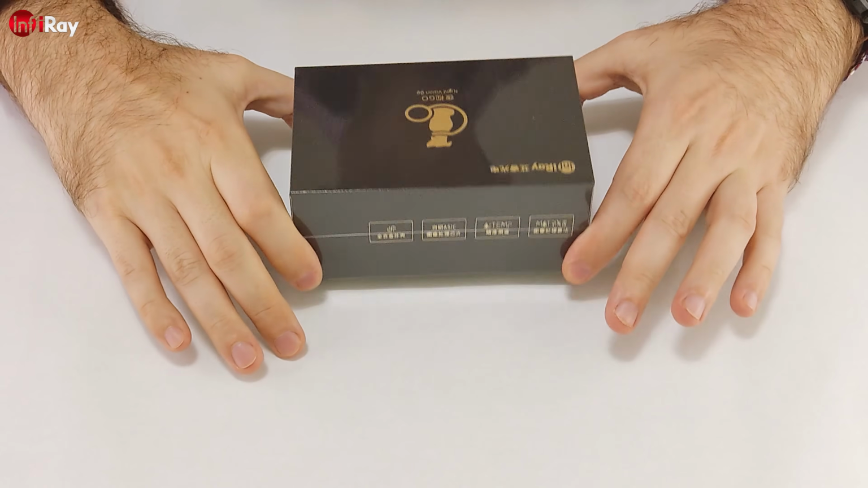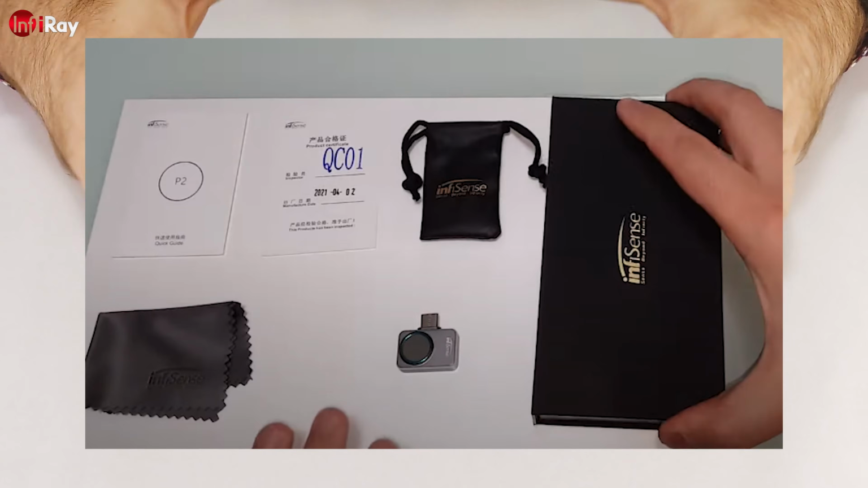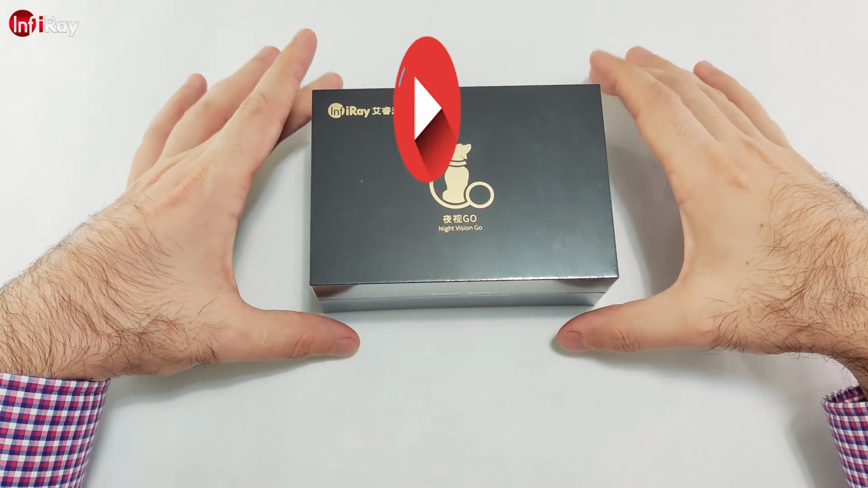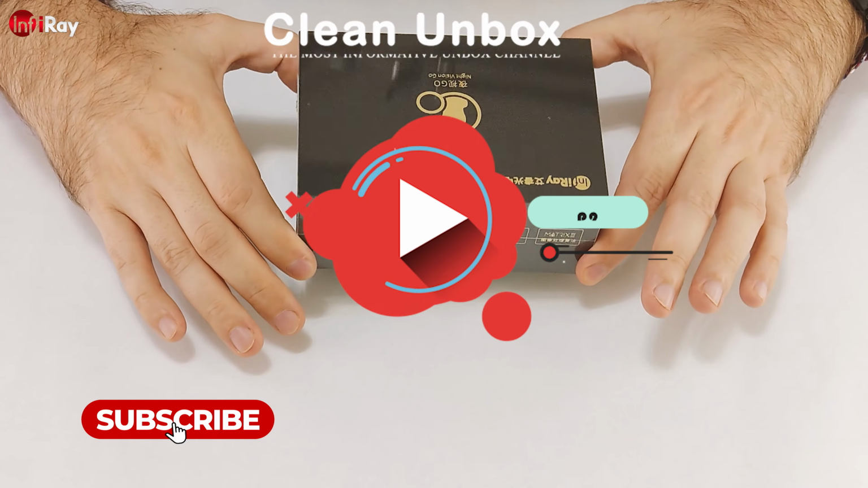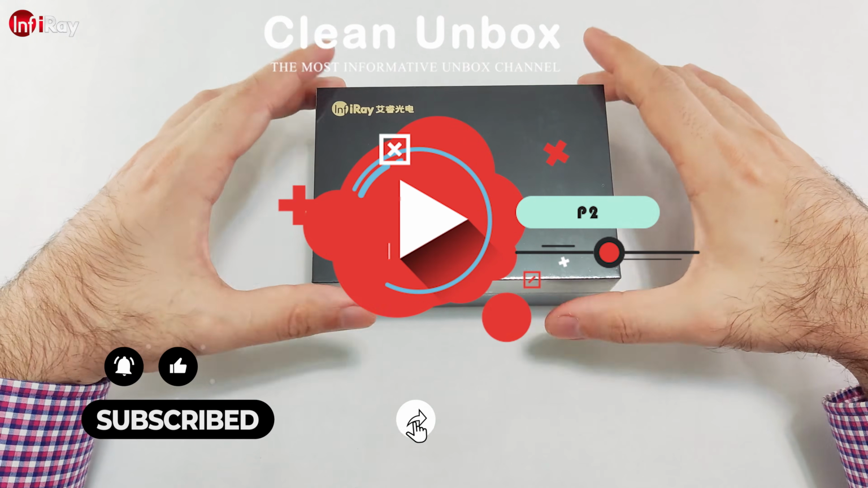This is going to be a refresher view of the good old InfiSense P2. In this case it is now the InfiRay P2 or Night Vision Go. This device went through some rebranding and some additional accessories.